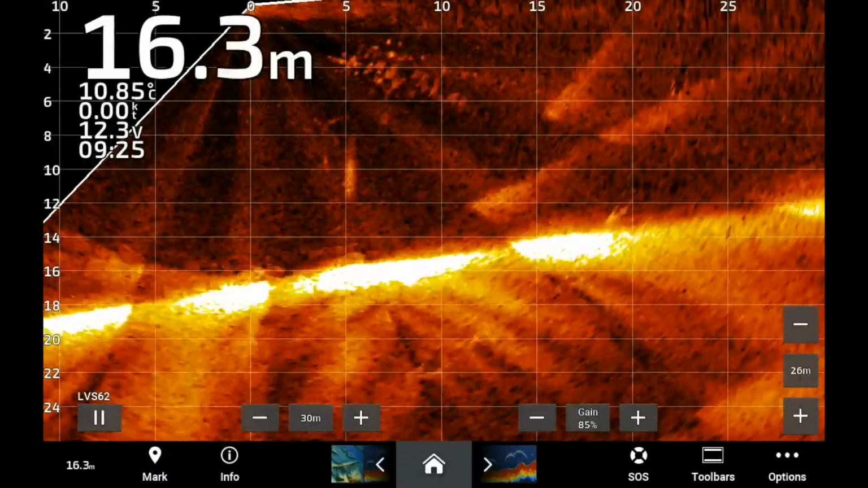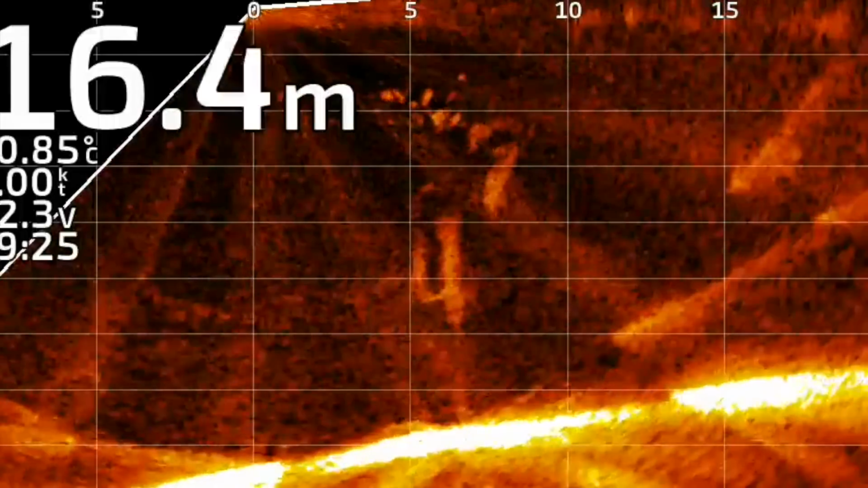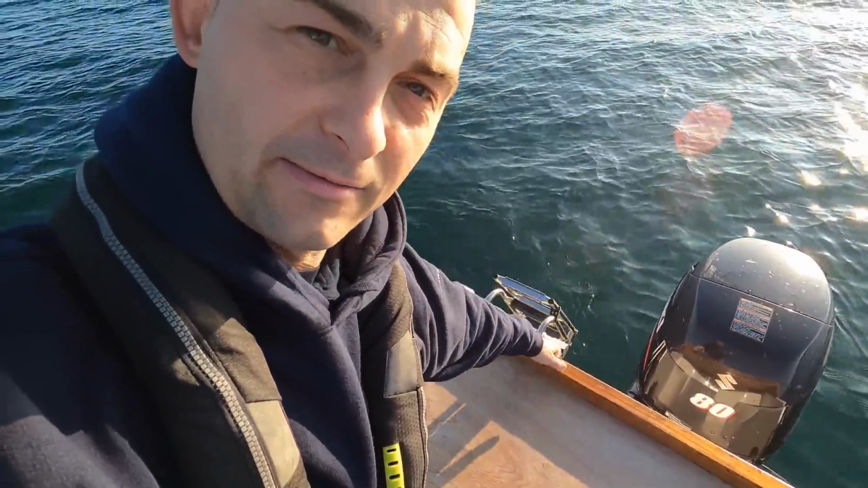There is a little patch of fish, and I think what they're doing is hiding round the chain of that, because I can see them every now and again coming through on the sounder. I had that system fitted down there.